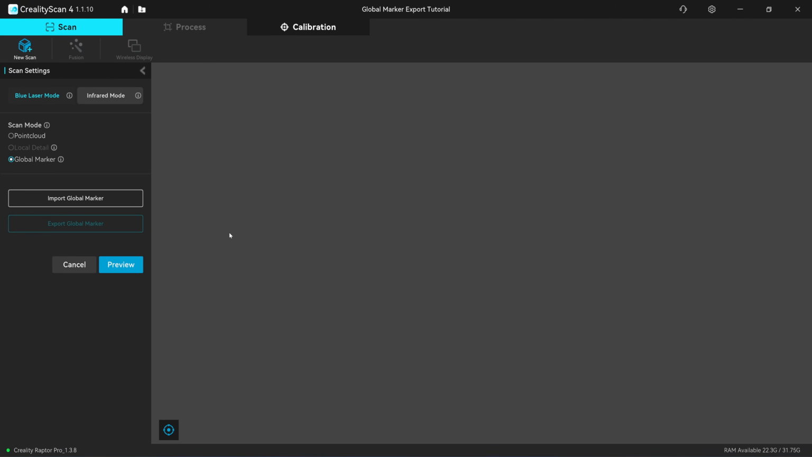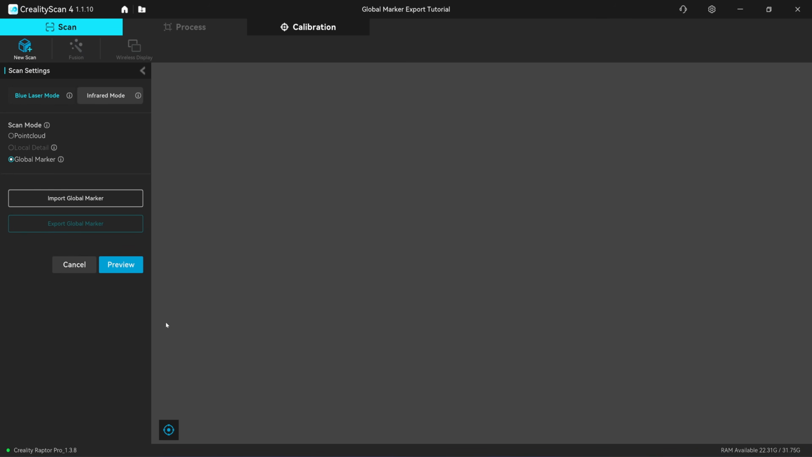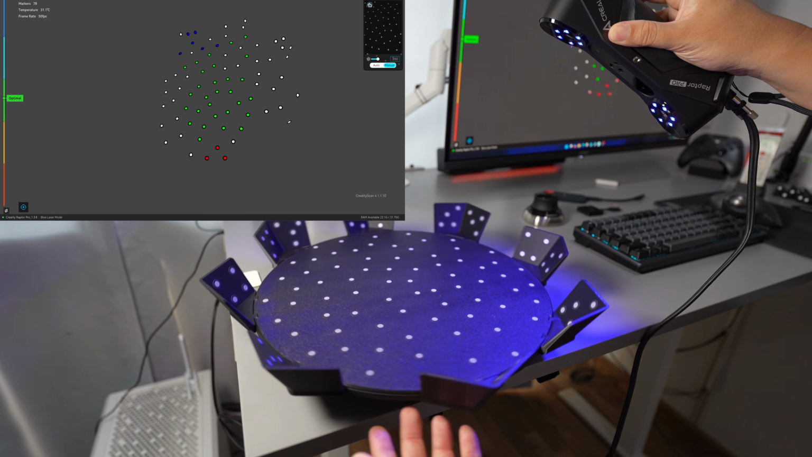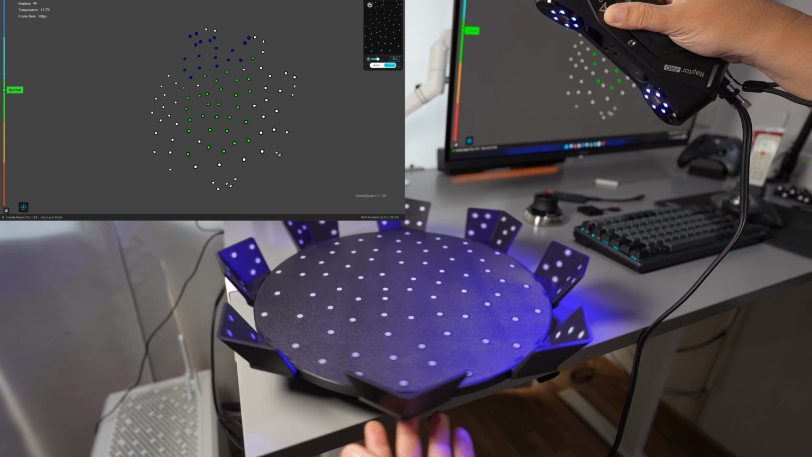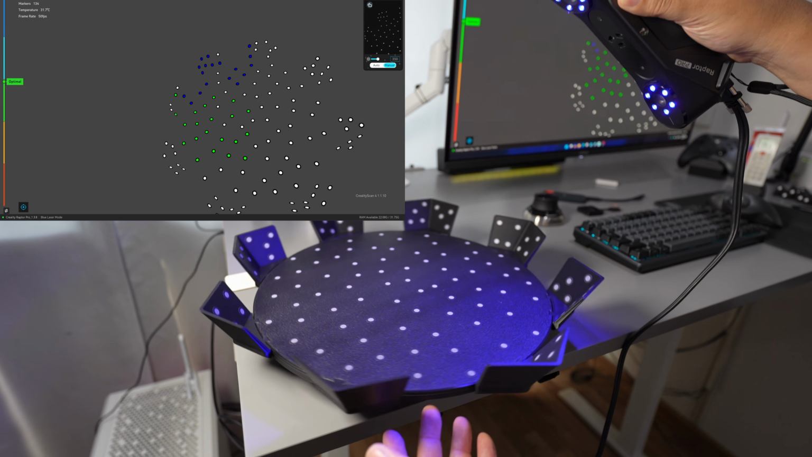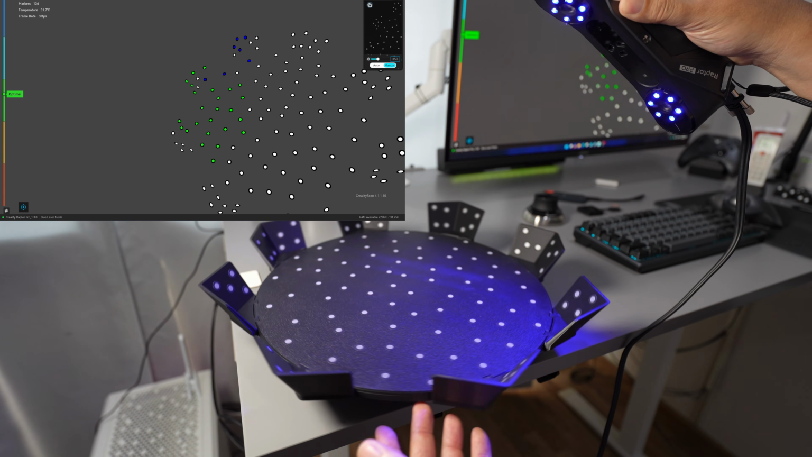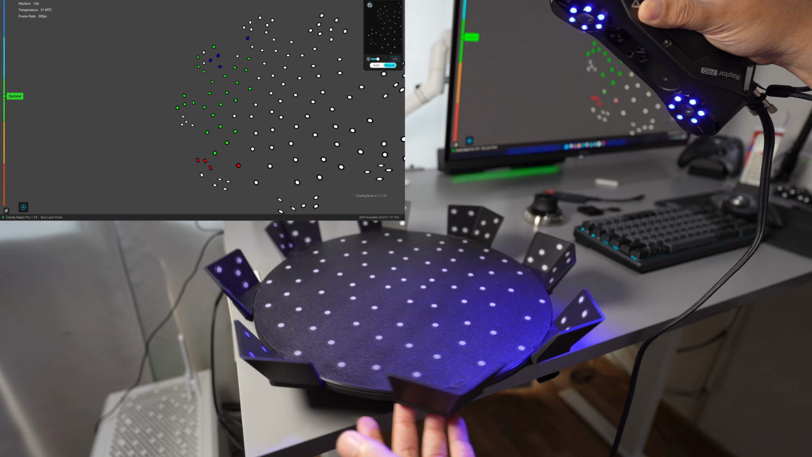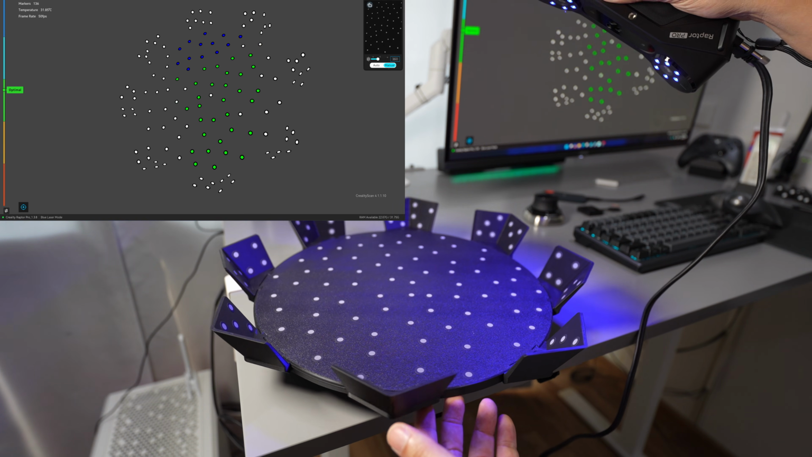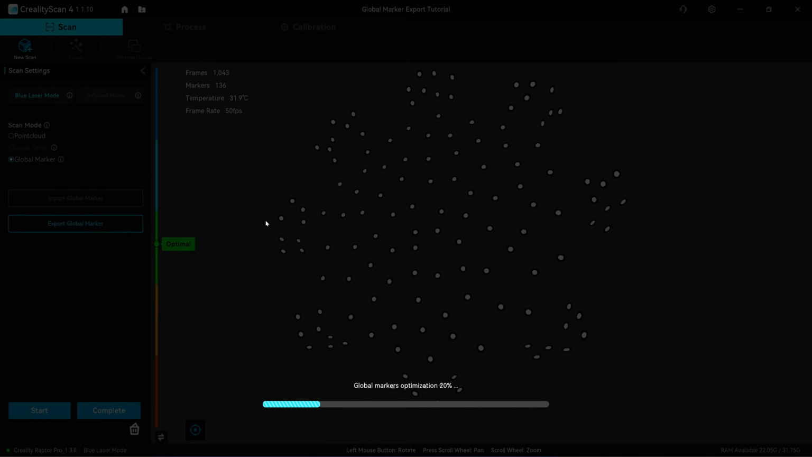So I just put it on the table and start scanning. This is the Laptop Pro. Start the scan. So I have about 136 markers on this turntable. 136. Okay, what I have to do is click on here, export global marker.